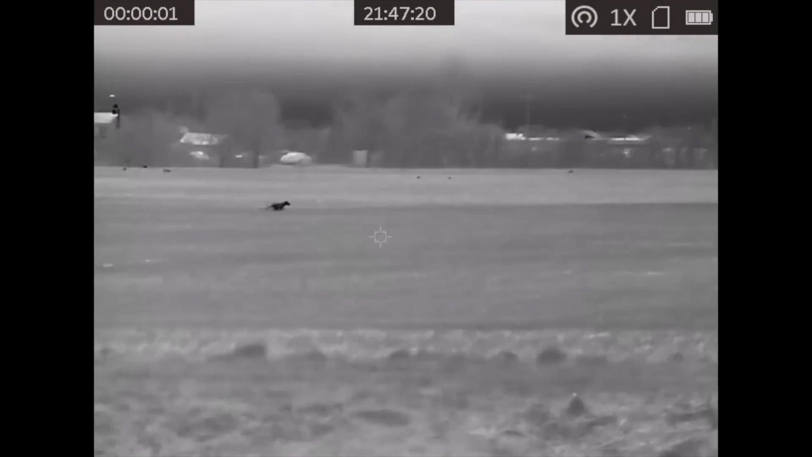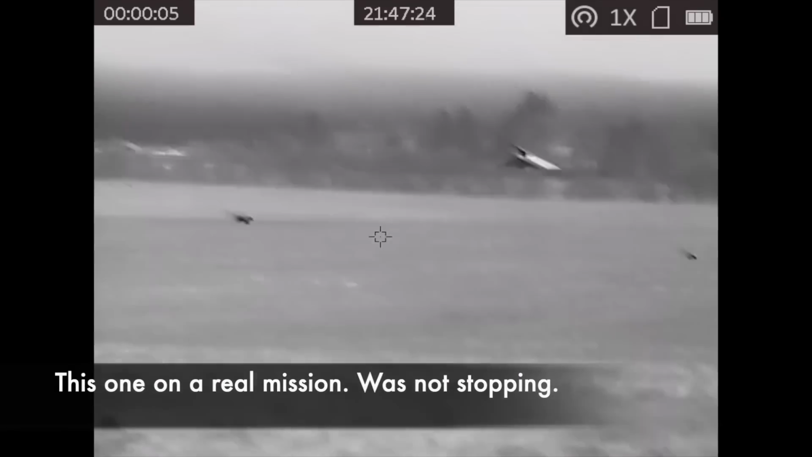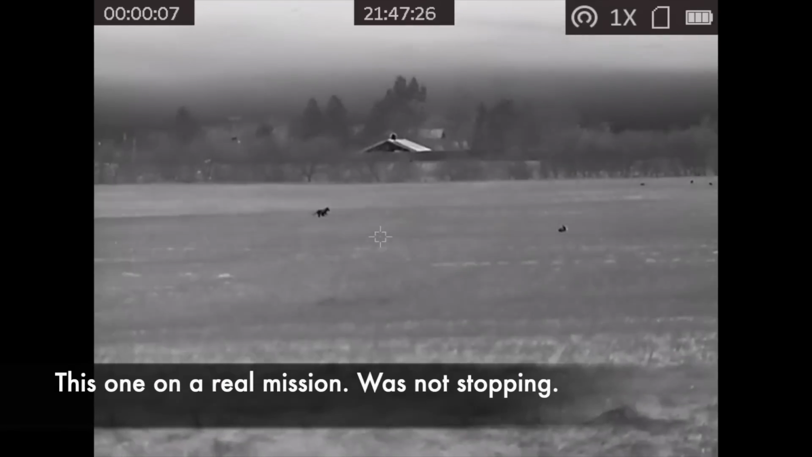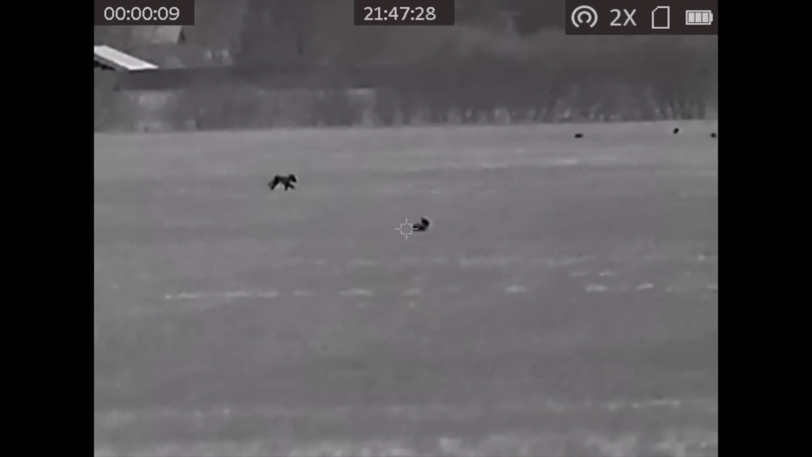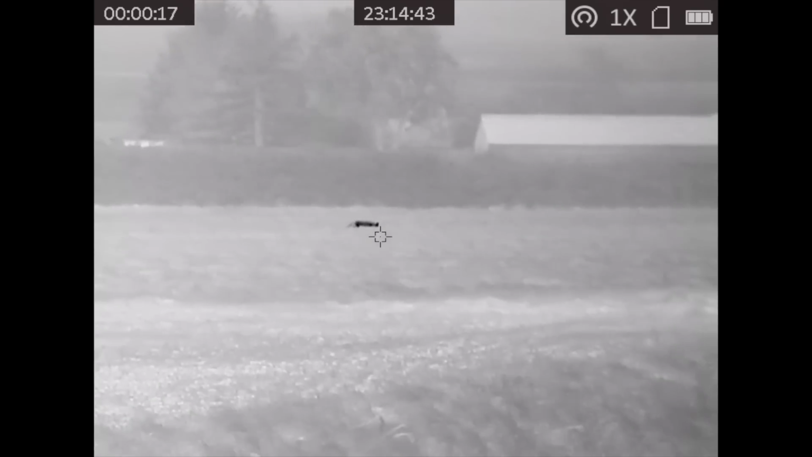Fox number 2 that evening was not hanging about. I think, to be honest, I was busy looking over to my right at what I thought was a fox coming in from a good way off, and this one had actually come in, had time to observe and realise something wasn't right, so he was on his toes.